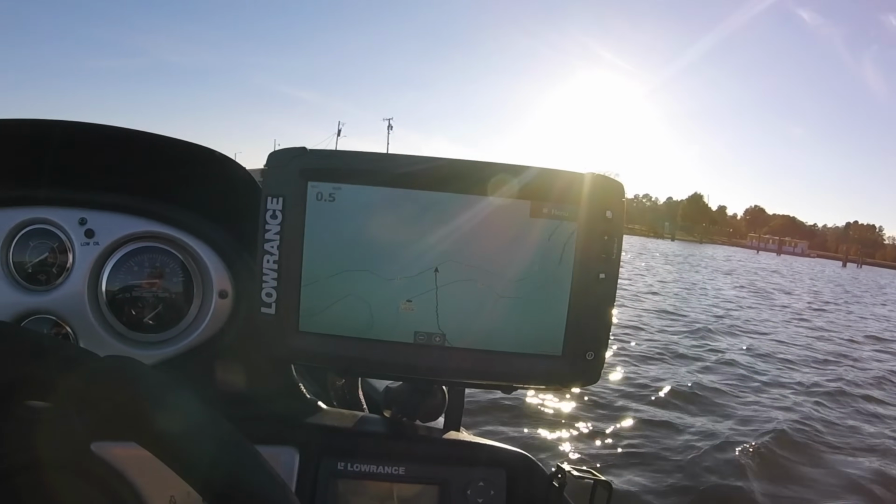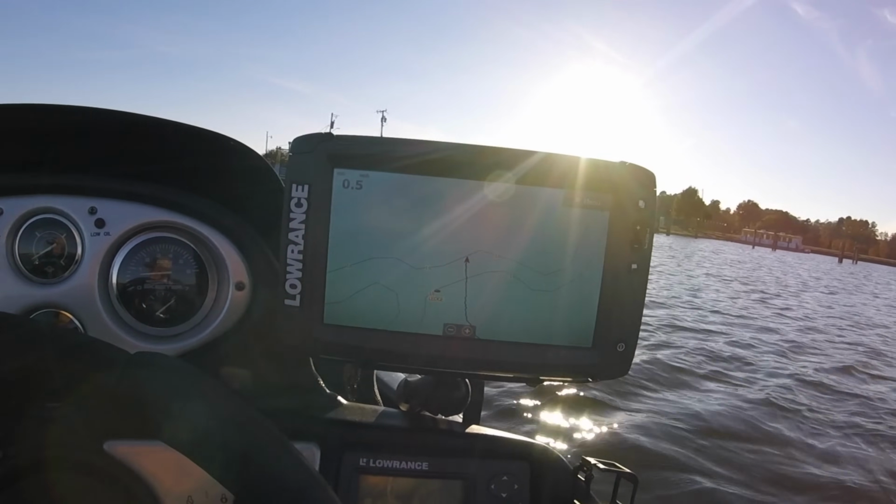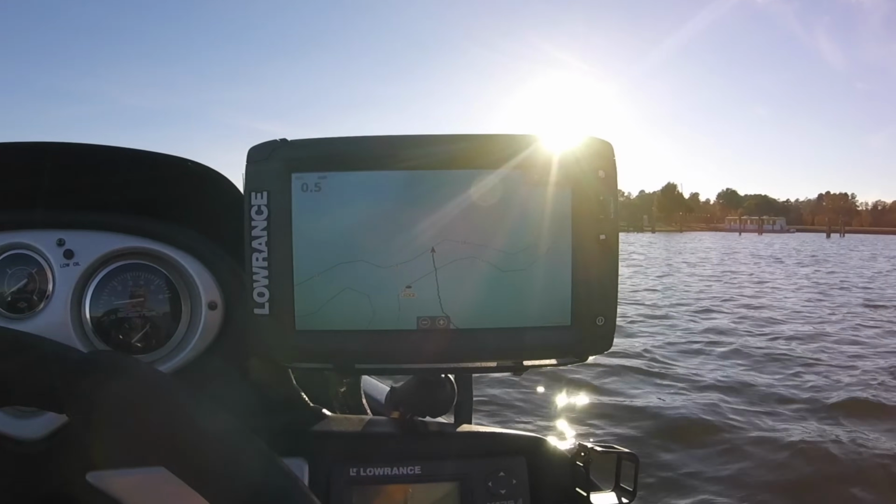But yeah, I'm going to also move into showing you how to use side scan and how to read it and how clear it is. So we'll do that next.